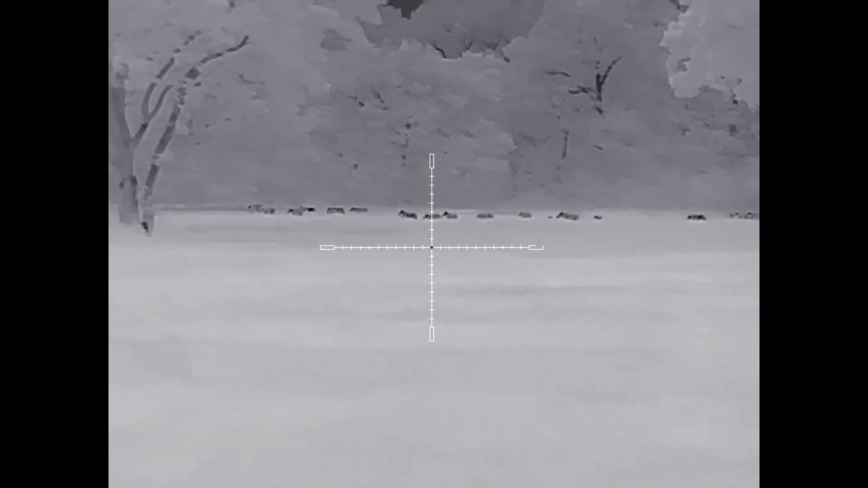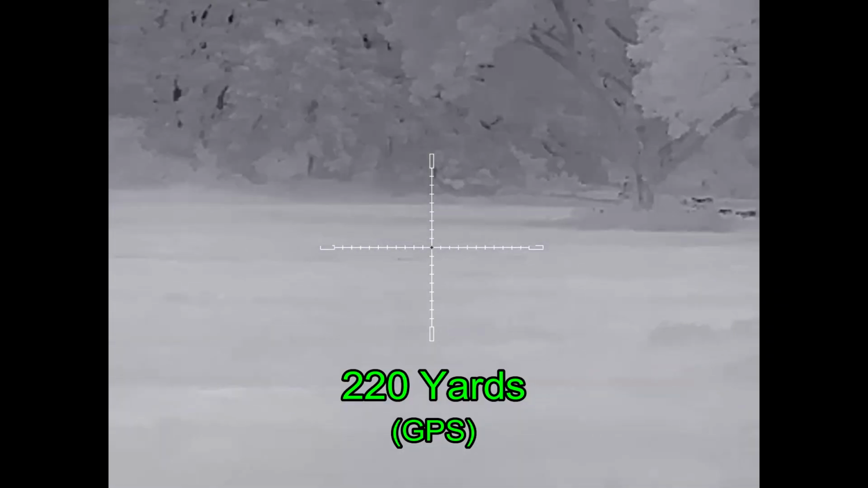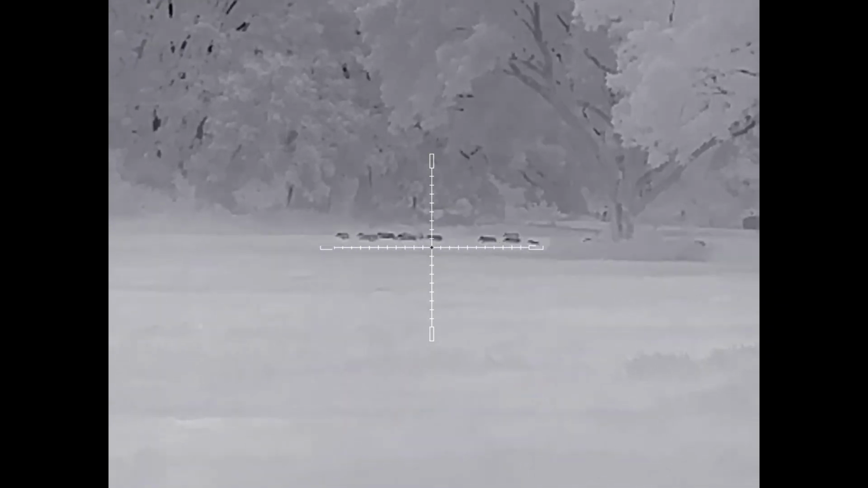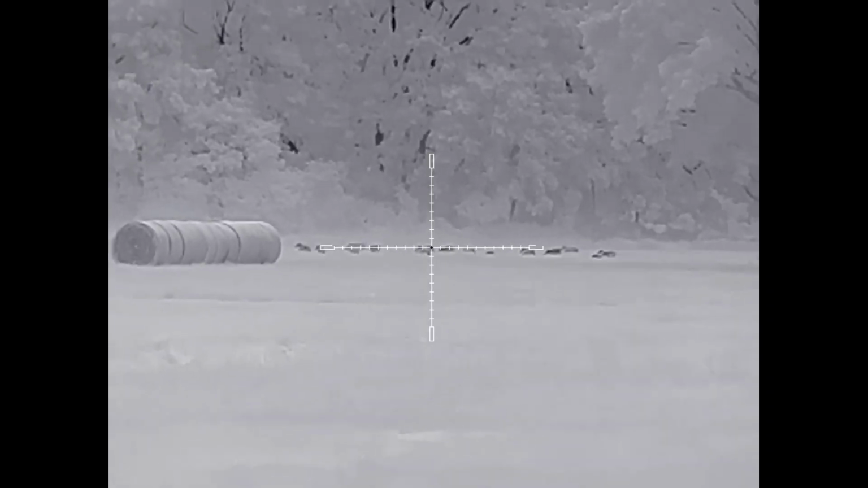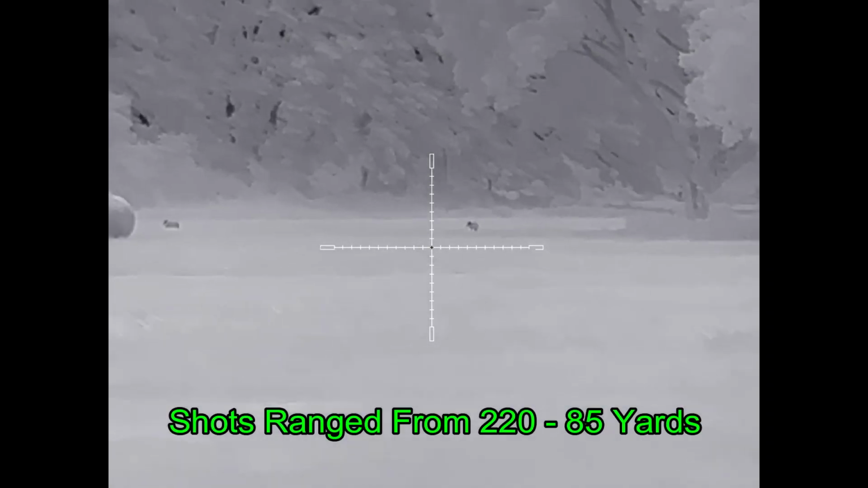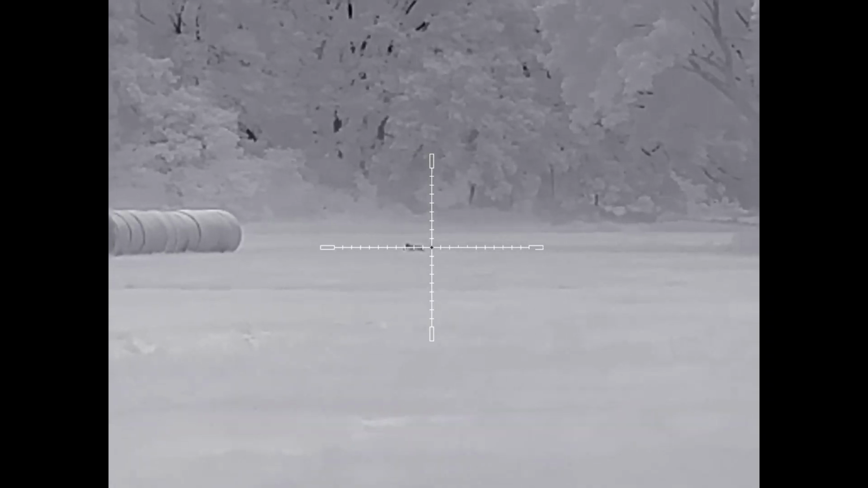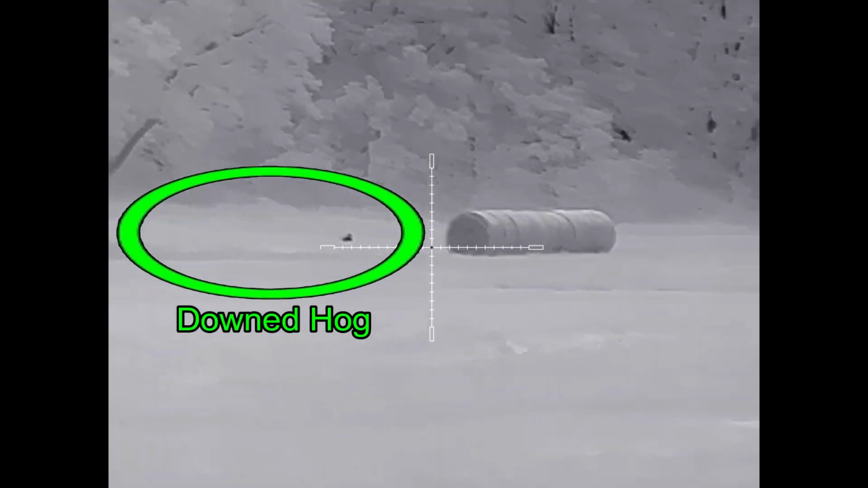And that shot is where I dropped a hog at 220 yards. As the sounder splits, some of them going to the woods, the smaller ones running down along the tree line, along the fence line. And during this process, I never got my recorder turned on, so you can hear my shots in the background, but I don't have video for that.